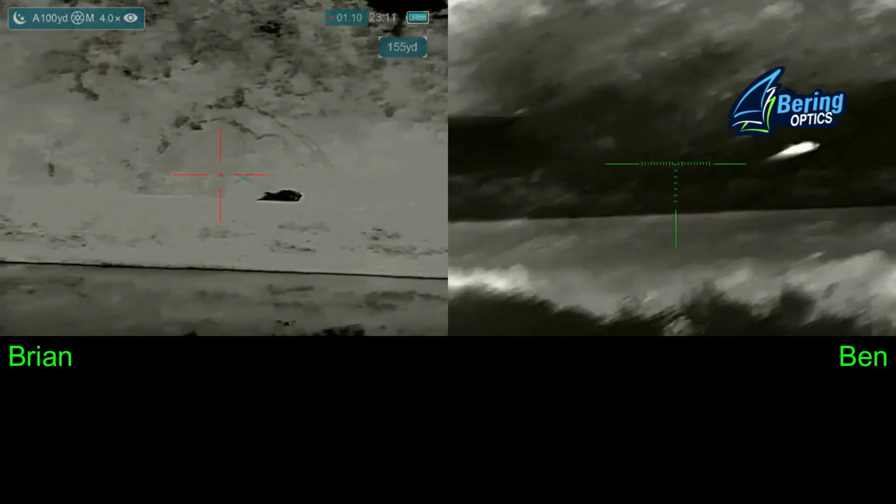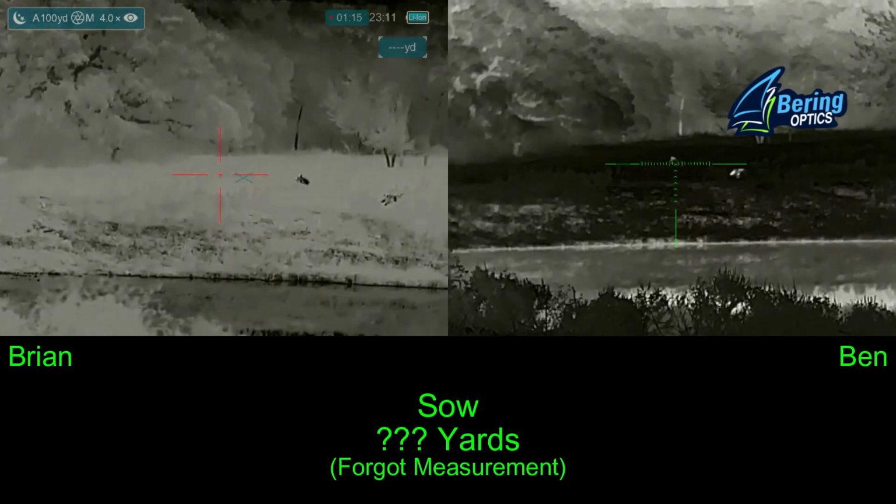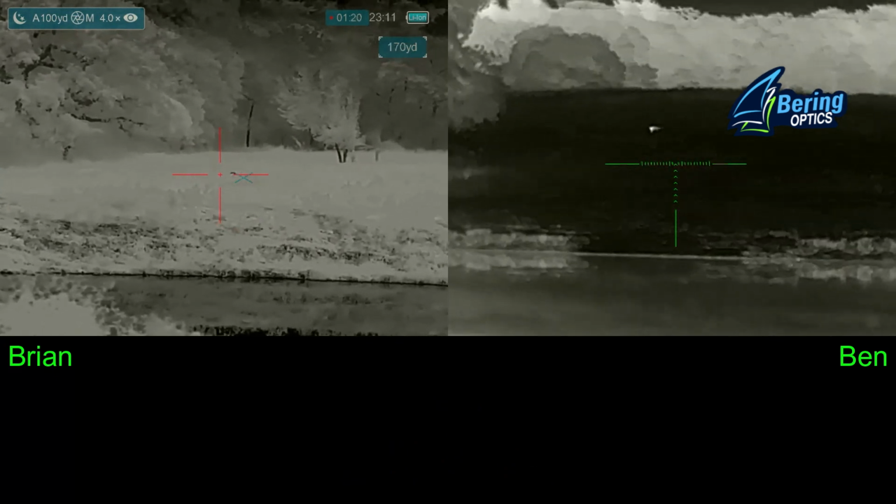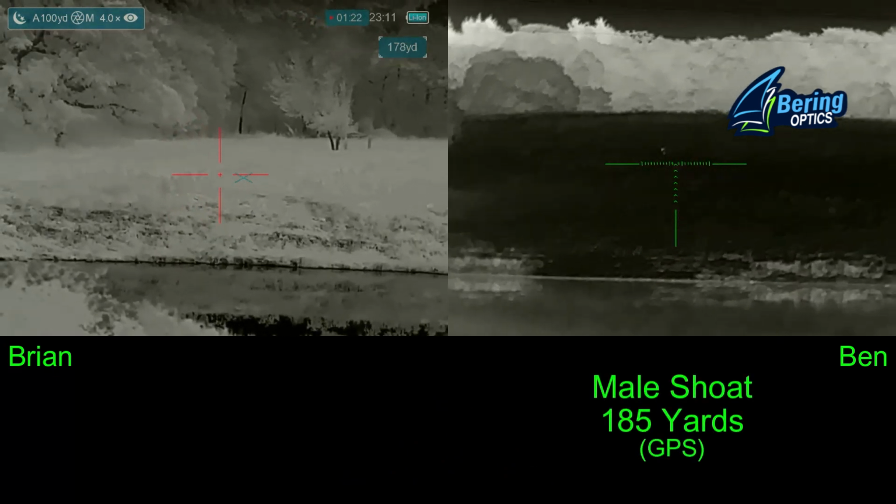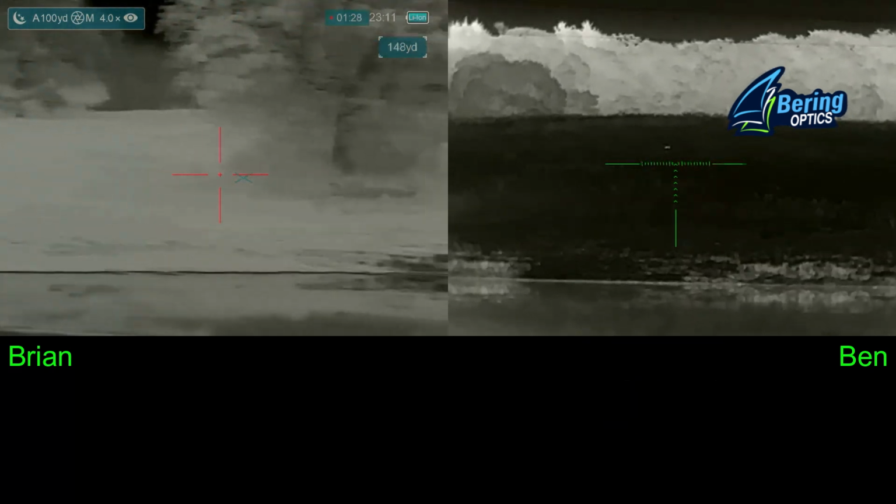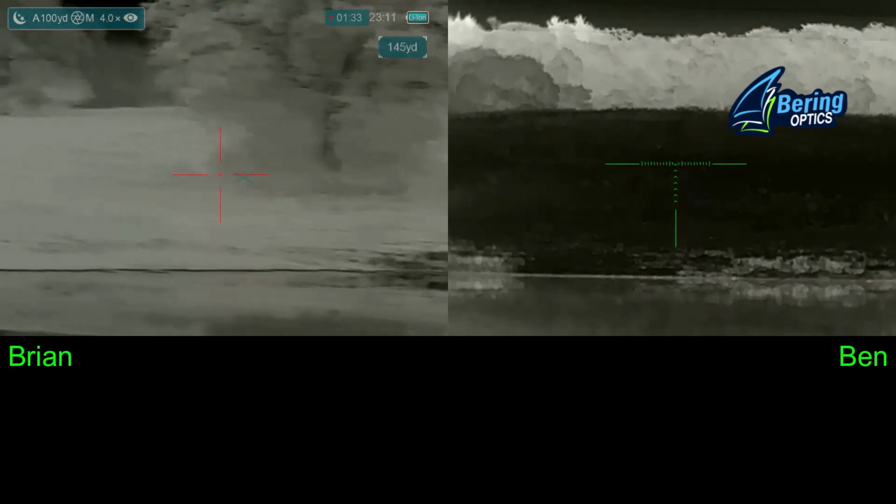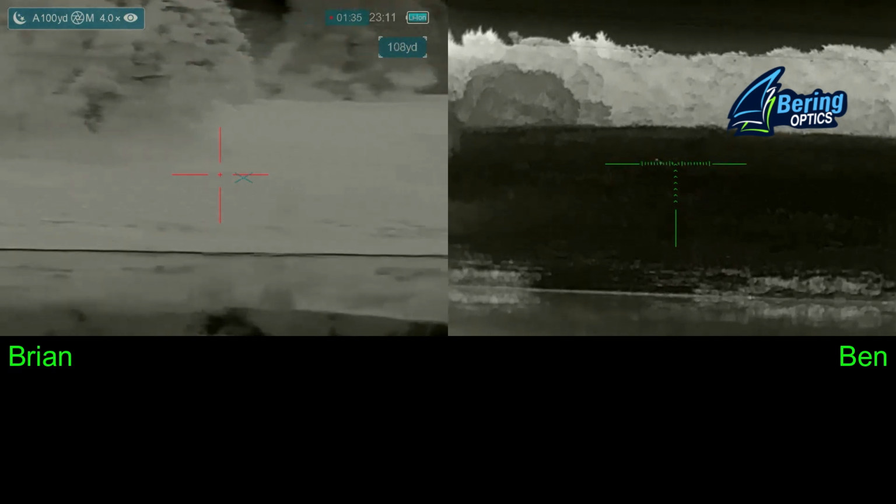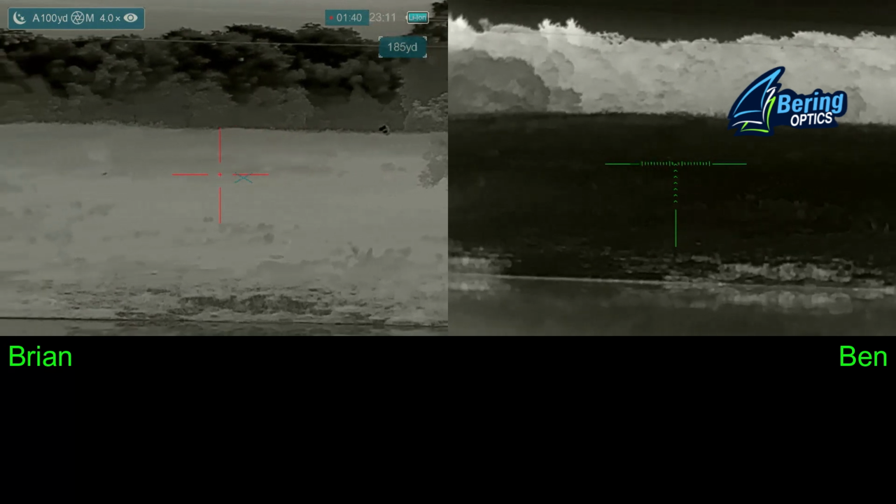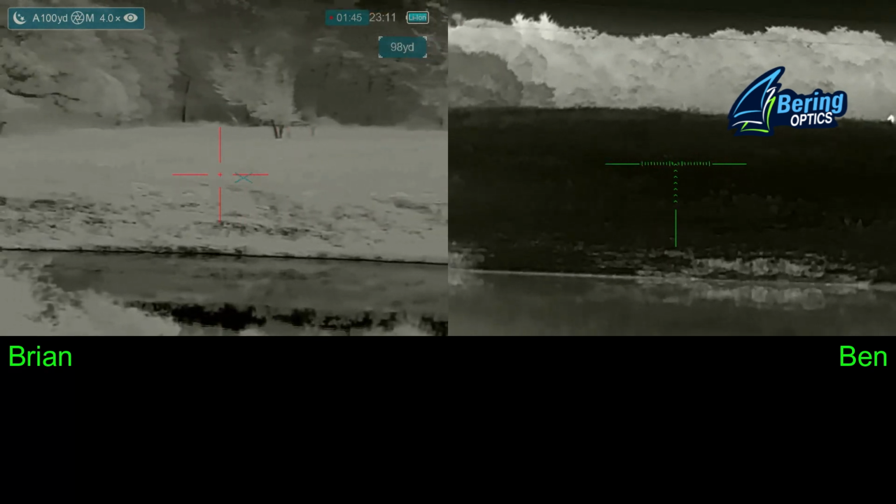Oh, I heard that. We both worked this runner. He's down. I make sure it's down. And Ben's got him a small hog on the hillside. I don't see where you're hitting. Be careful on the top of the hill. Yeah, he's not near the top. He's in a brush.